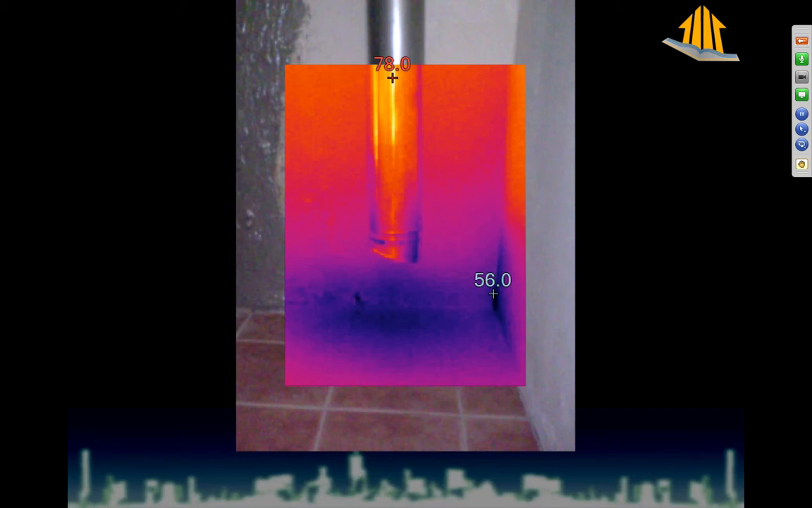This furnace room has a natural draft water heater in it and a sealed combustion furnace. Now these two things do need combustion air. The sealed combustion furnace gets it from outside. The water heater gets it through the louvered door that leads to the house. So whenever I see this in a house, first bells start going off in my head. I realize, uh-oh, somebody didn't know what they were doing when they were putting this house together.